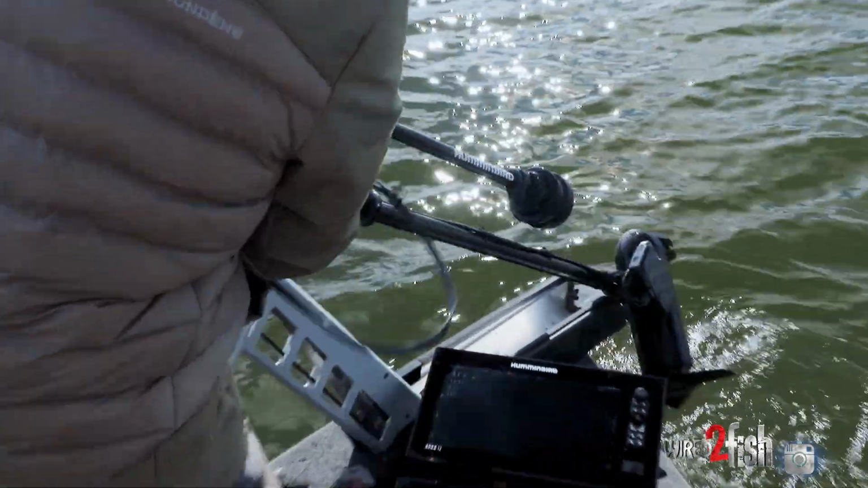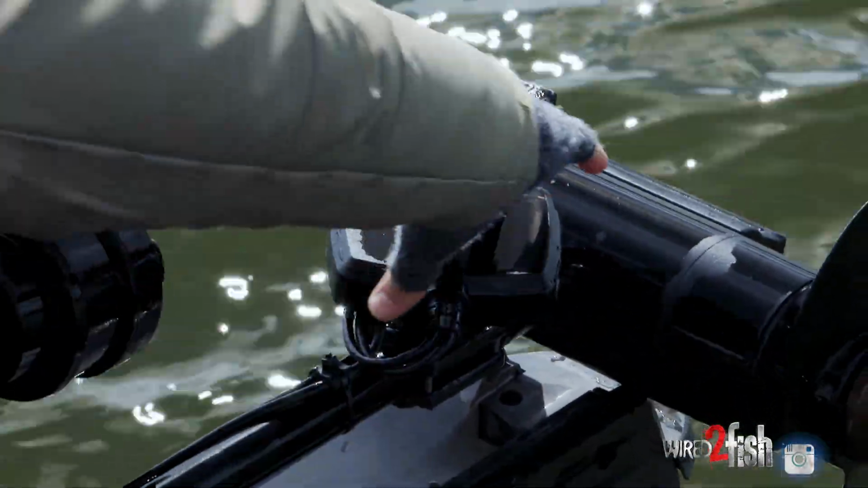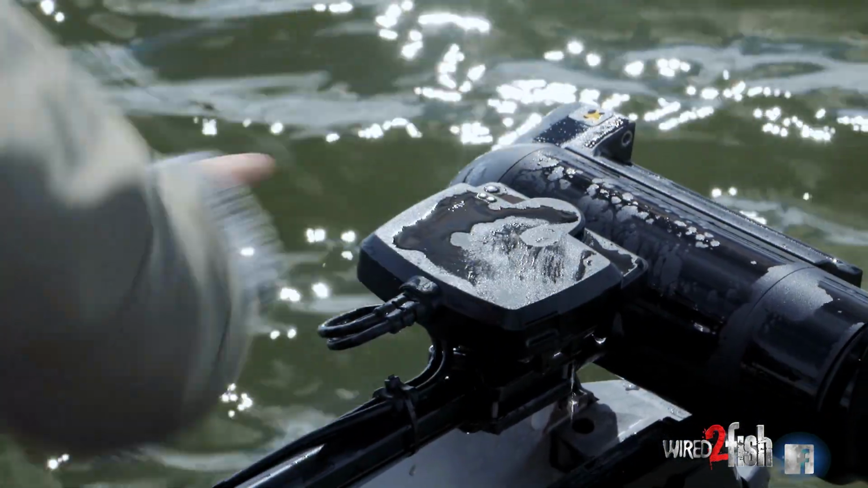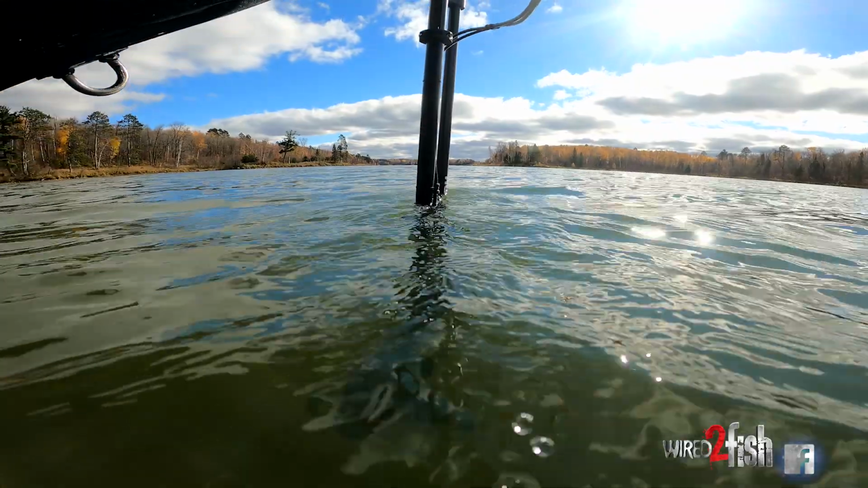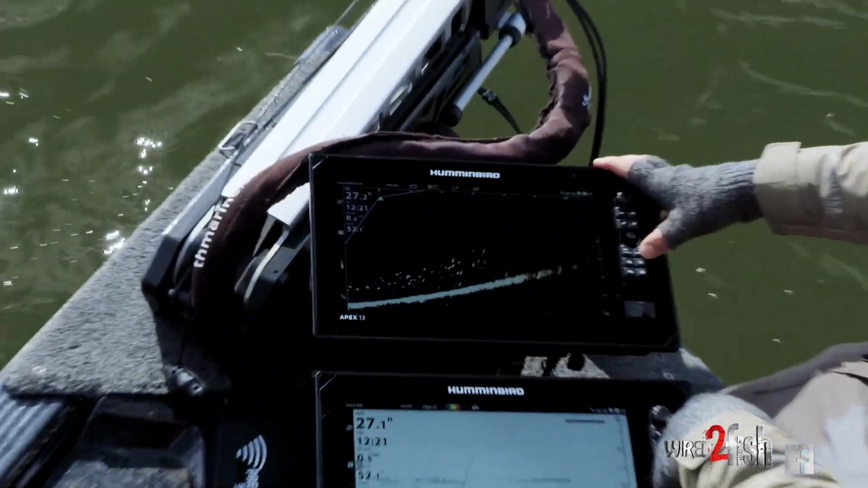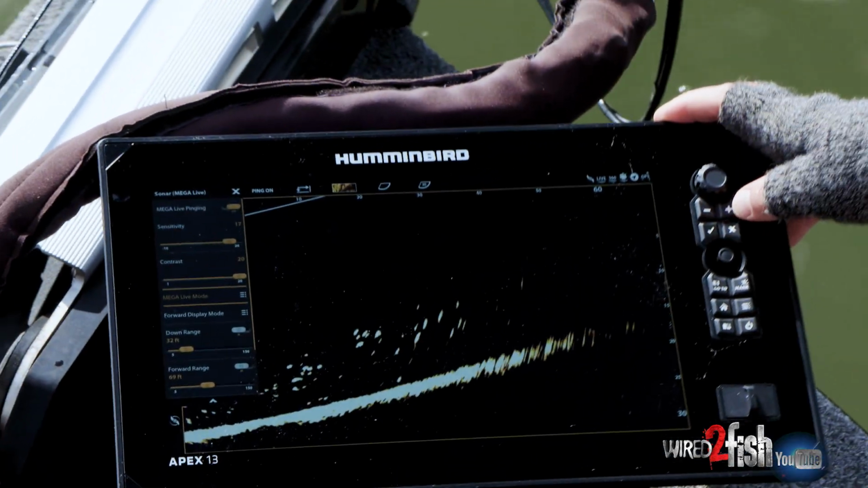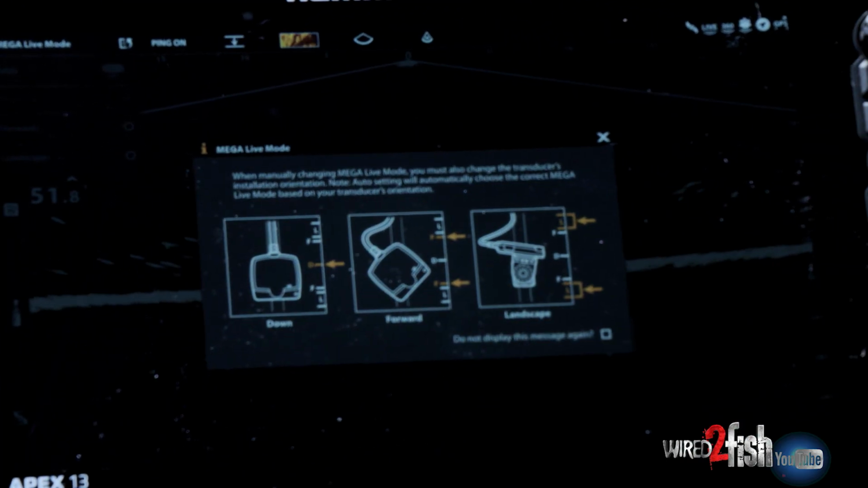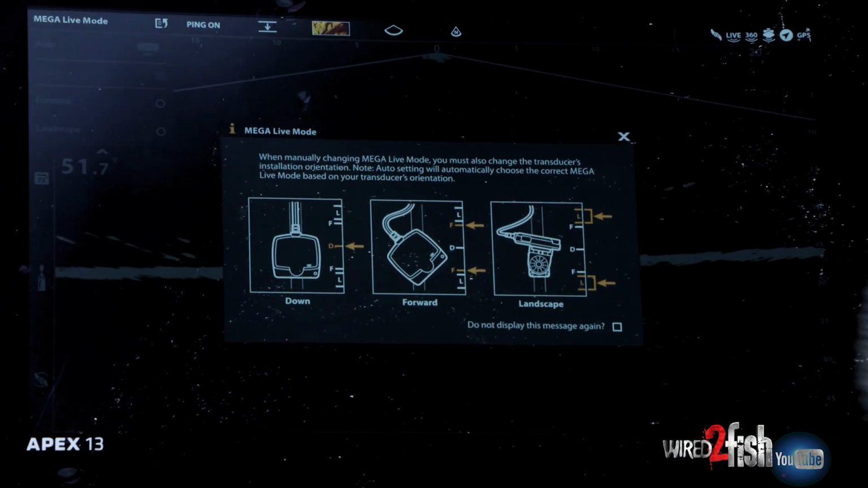And with Mega Live, all I need to do is pivot this transducer. So there's some tick marks on this side to help you indicate which mode you're in. So that's gonna be our down view mode. Makes sense, looking straight down. And then I'm just gonna hop into my menu and we're just gonna change the mode. So Mega Live mode, check, down, check. And here it gives me a nice little image of the different modes. So we have down mode, forward mode, and a landscape mode.